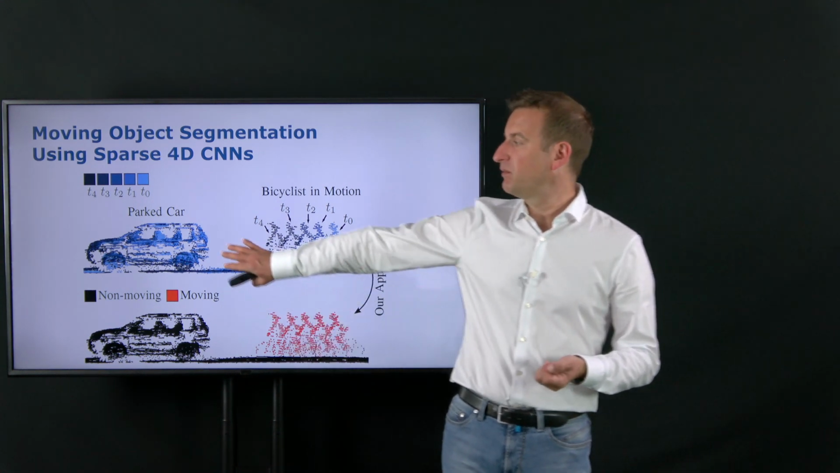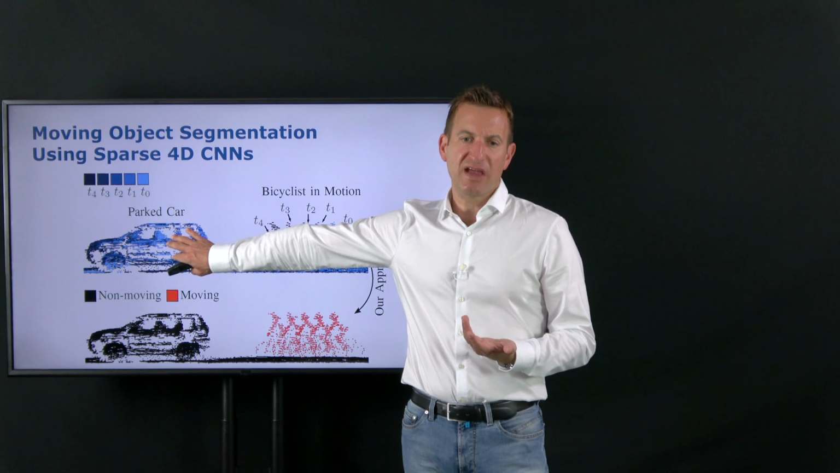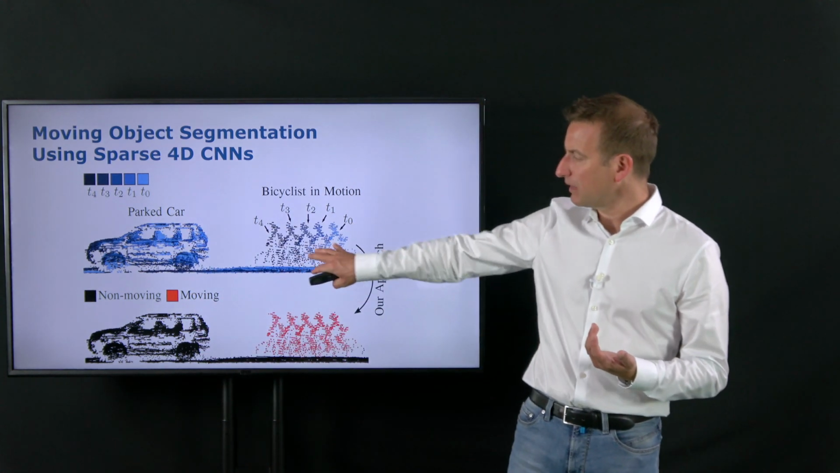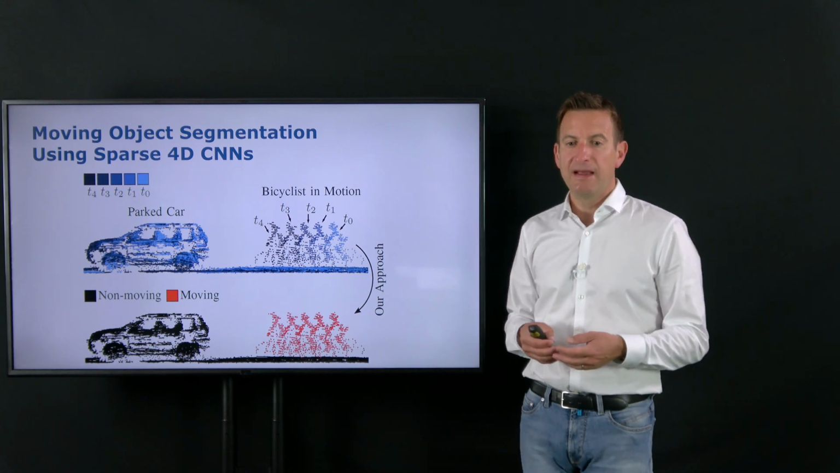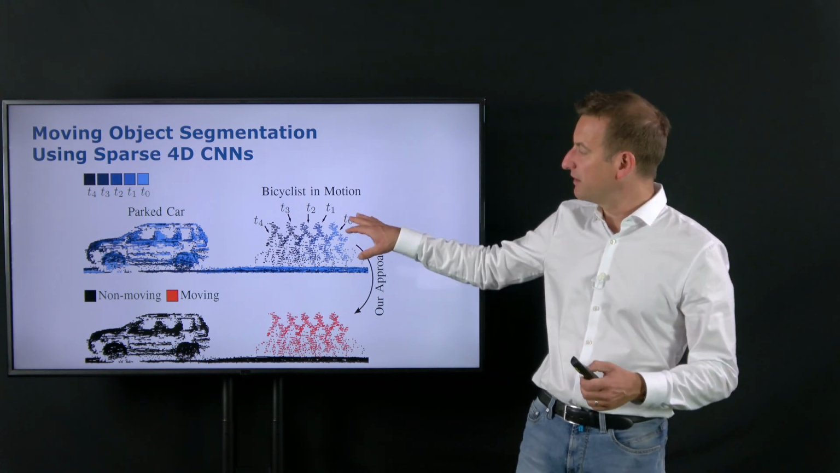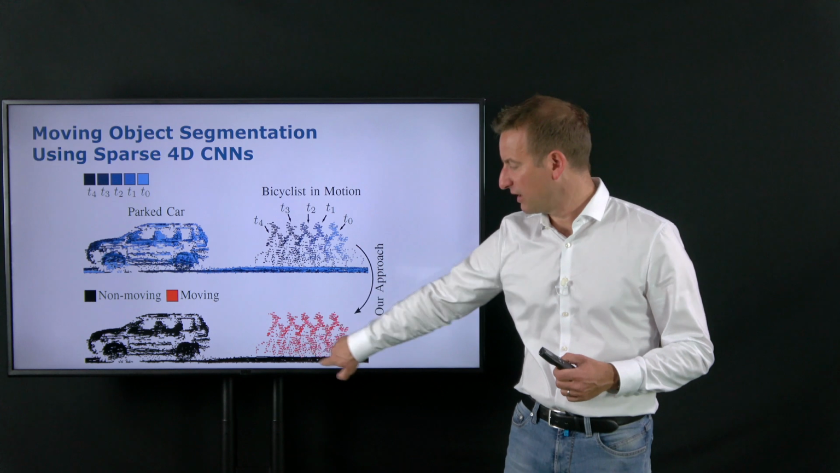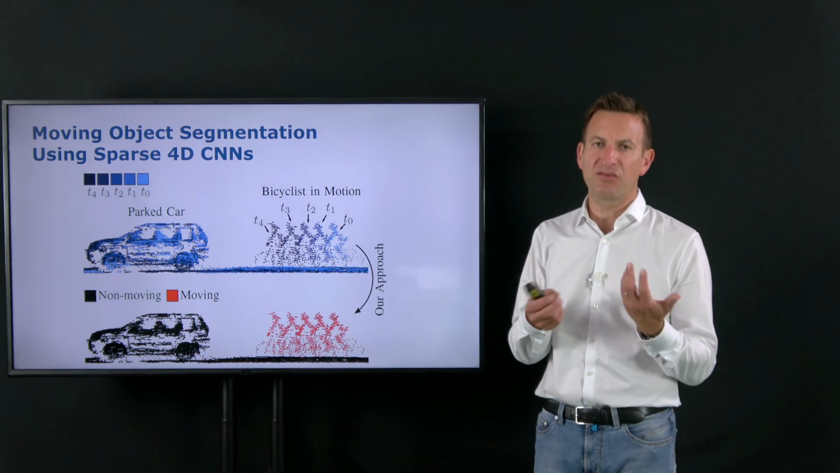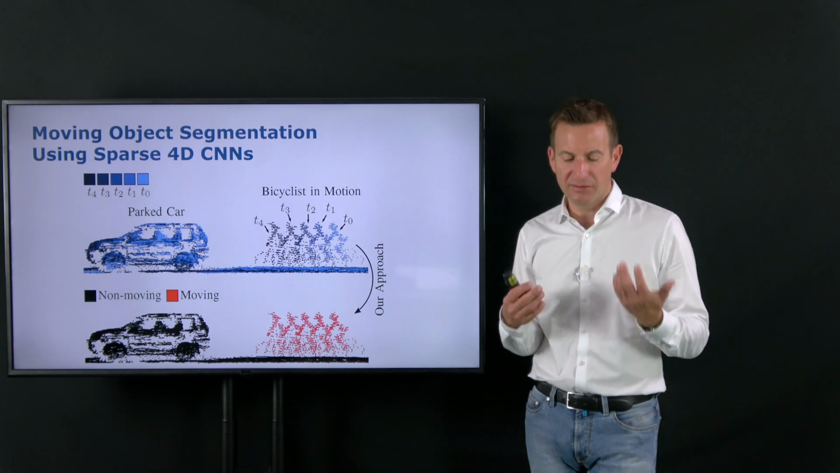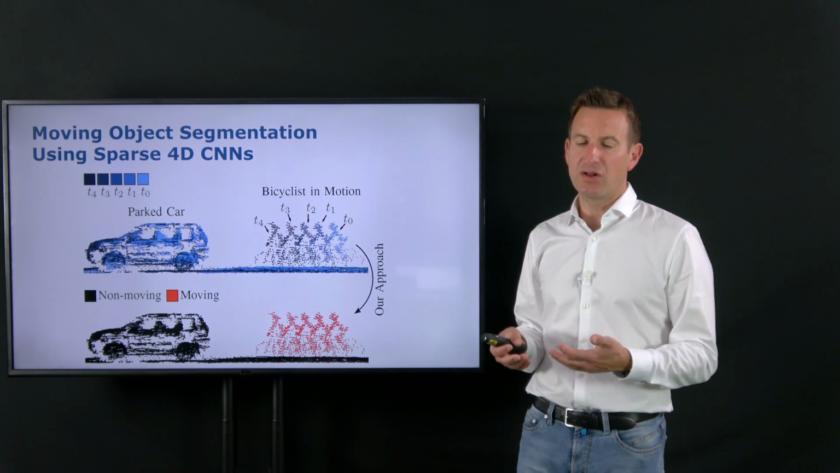And so you typically find, if you want to register scans with a parked vehicle, that you do want to get rid of those driving cyclists or driving vehicles. And so our approach tries to separate this: this is a moving part, so this cyclist is moving, shown in red, but the car is actually standing, it's not moving. We just want to make this binary decision problem: is something moving or is it not moving?